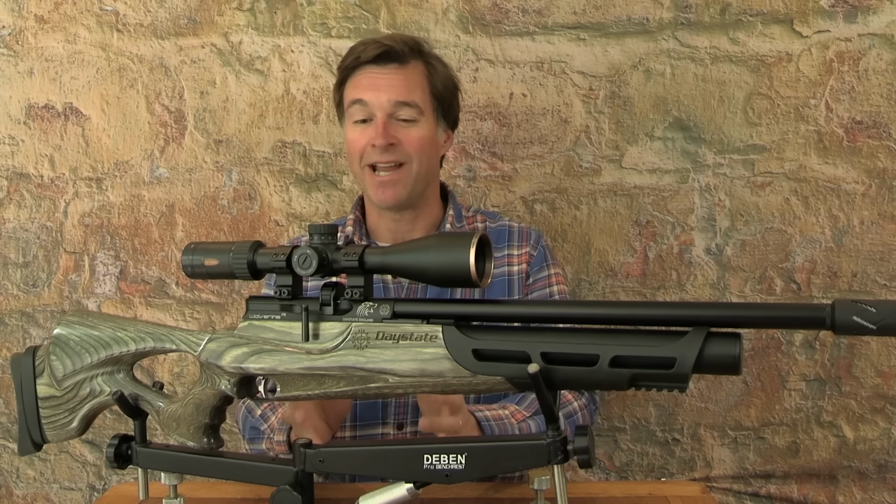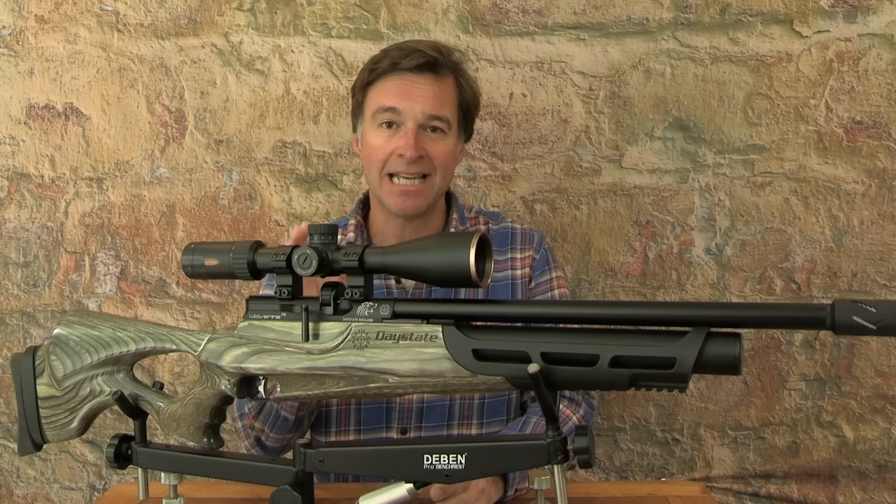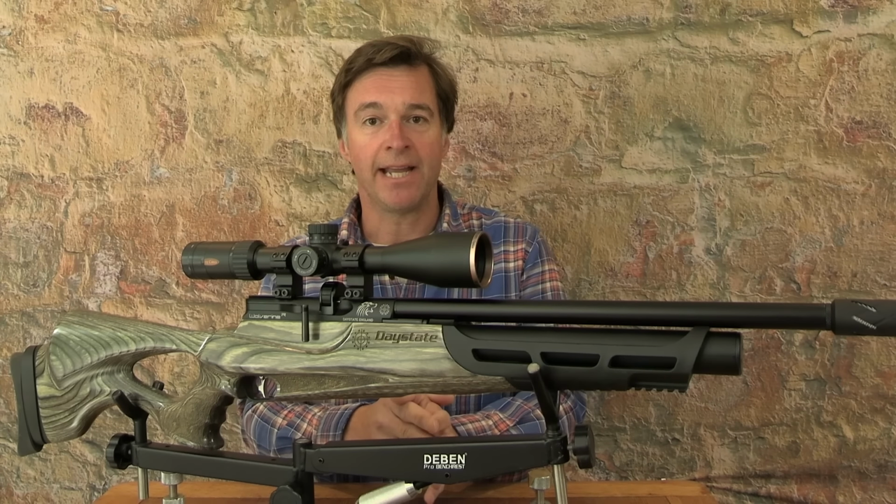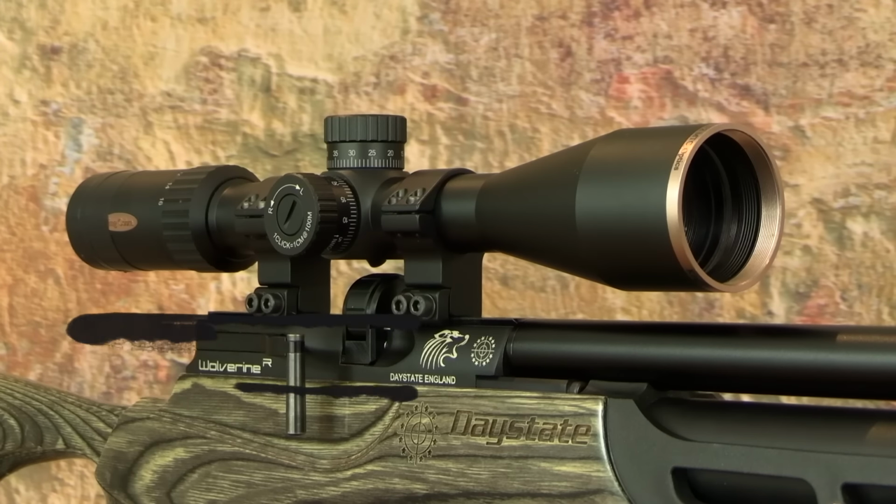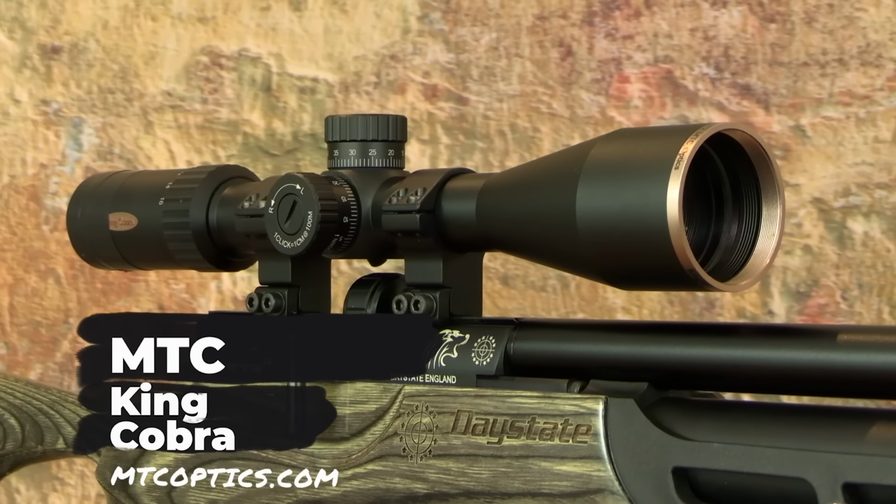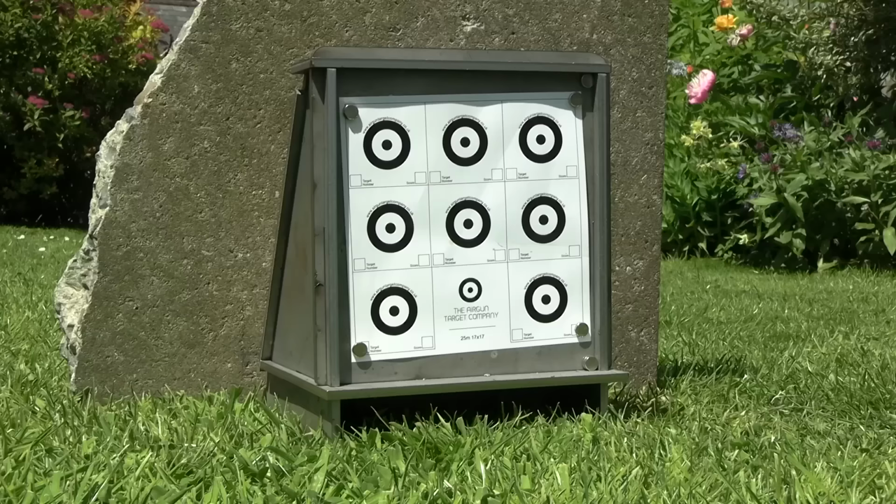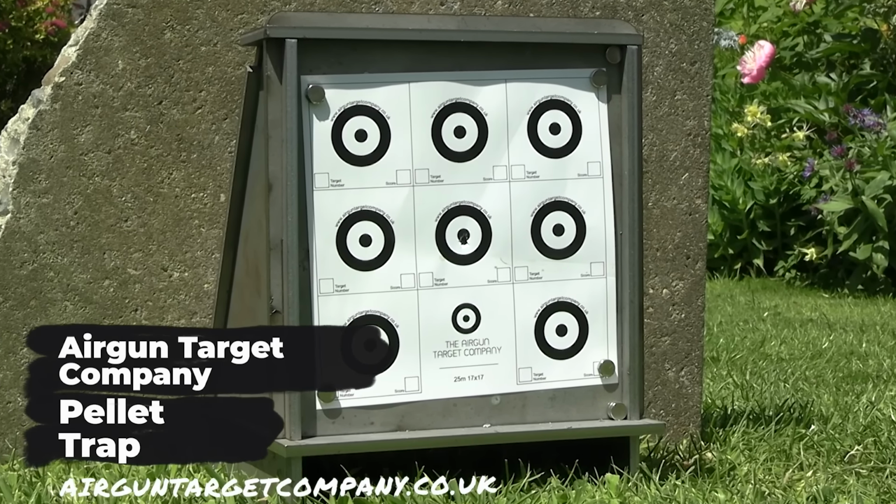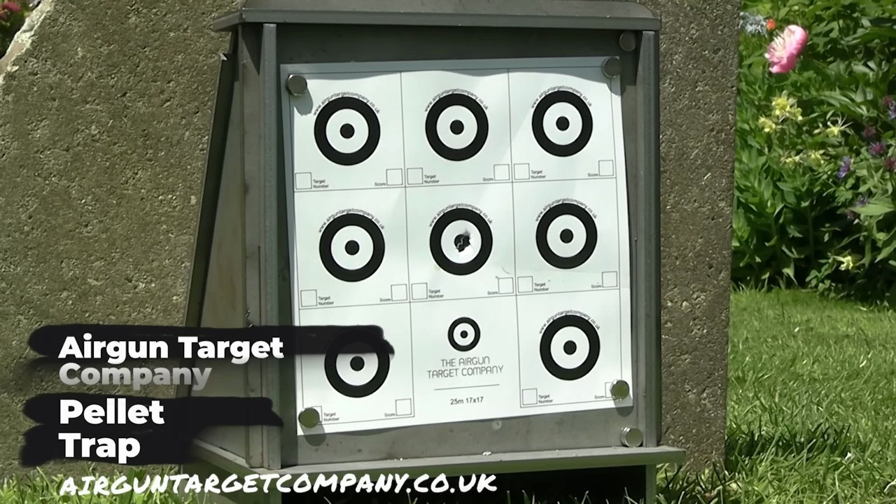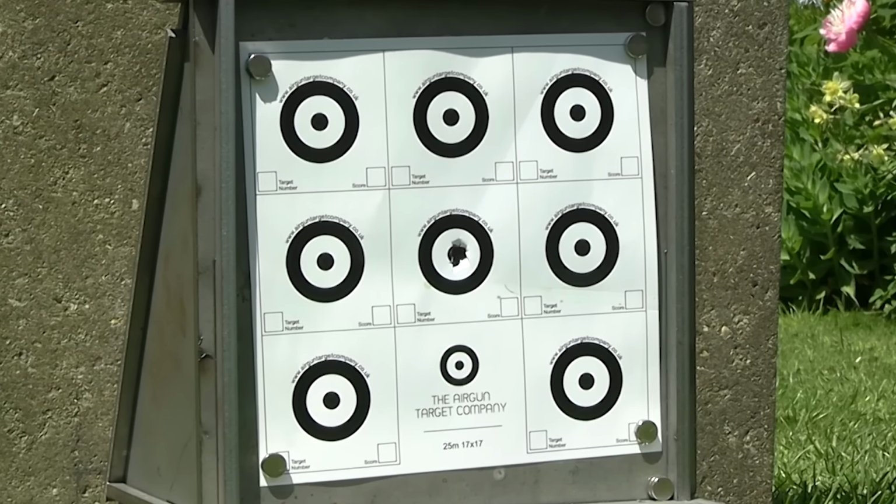The Daystate Wolverine is a serious shooting machine, so it deserves to be paired with decent ammo and a decent optic. As I said, I've been running it on Daystate Rangemaster Sovereign pellets, and I've also paired it with my trusty MTC King Cobra scope. Do excuse the tape on the ocular lens, that's what I've been using to get a really good bite with my scope camera. However, with this setup, this gun has been stacking pellets on top of each other at 20 meters and is comfortably single-holing at 30 meters. At 40 meters, it's still easily capable of thumbnail-sized groups when shooting from a bench.